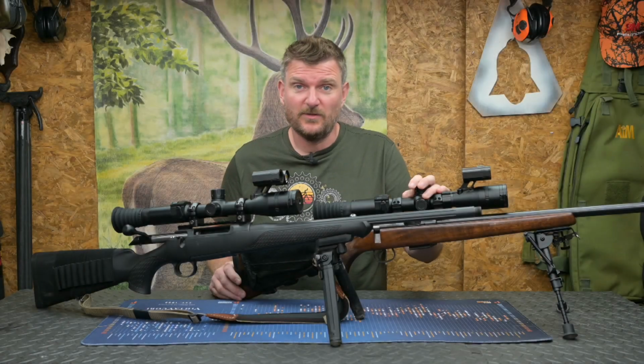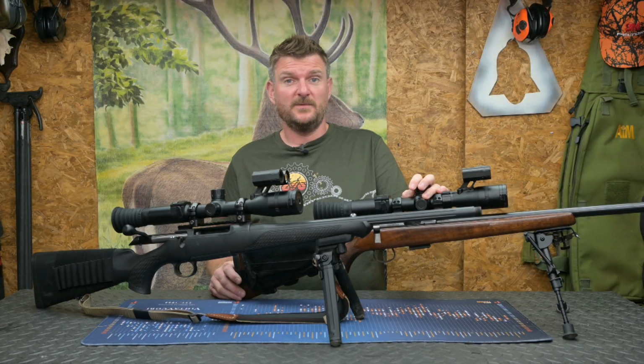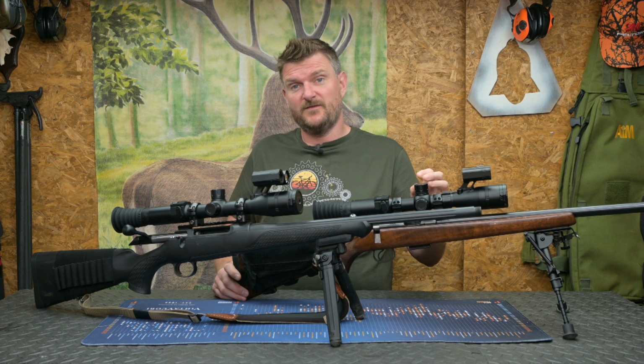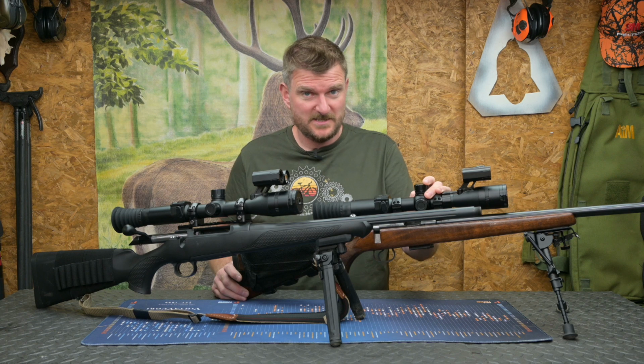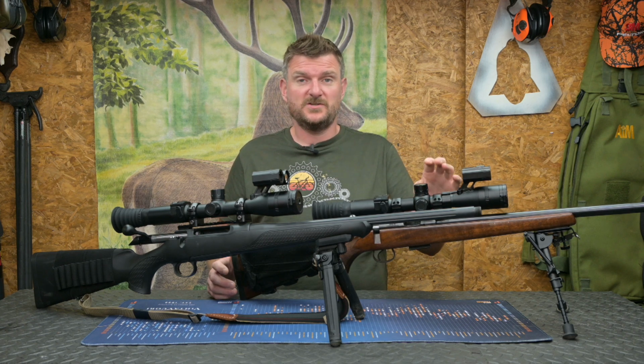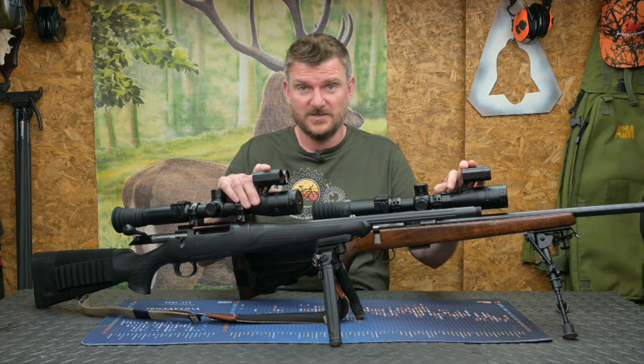I think it's undeniable that a lot of people are still going to add large illuminators. I have myself in the past for longer range foxing, but I think you'll see from the footage that for closer range pest control, rabbiting specifically, or ratting, you aren't going to need those things, and it's not going to have changed between the version 1 and the version 2.